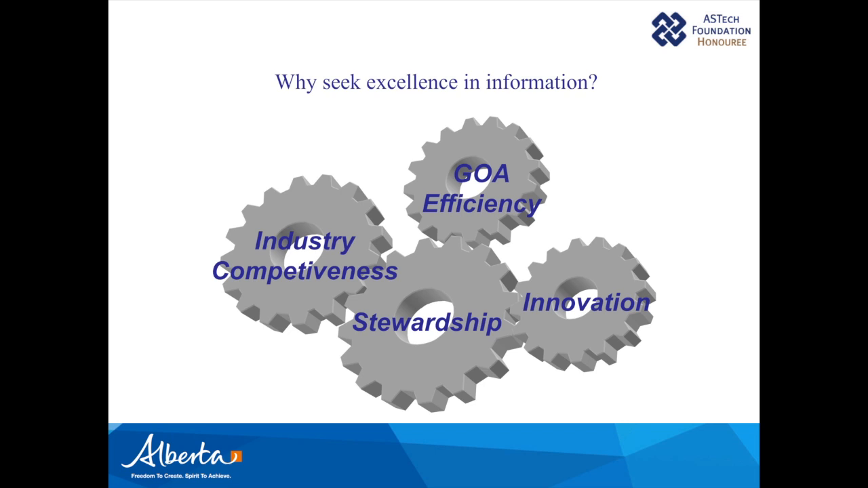And then finally, this one was added more of late, was we have this huge innovation capacity within Alberta, in our innovation community, and we wanted to make sure that we had the best spatial information going in there to provide better output.